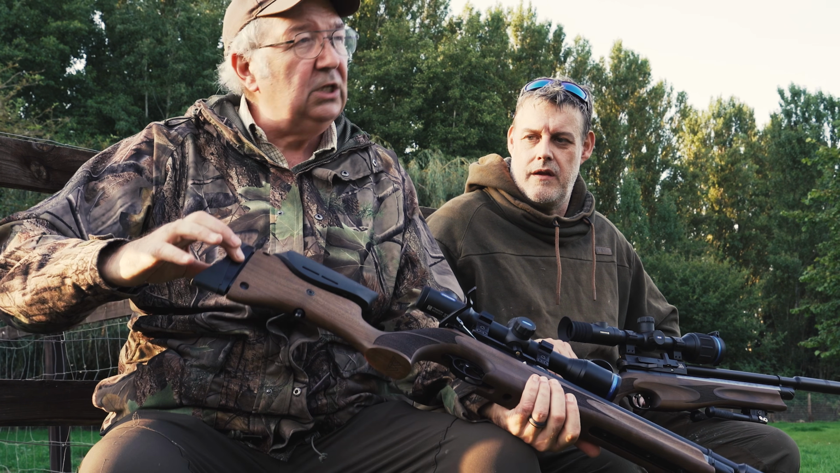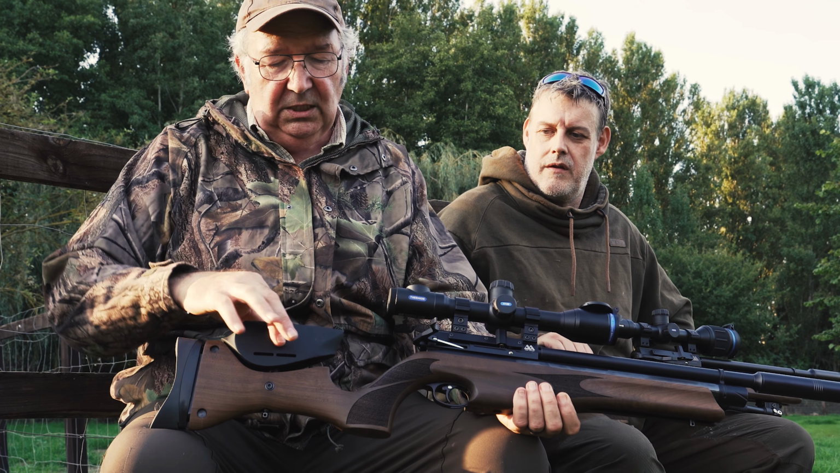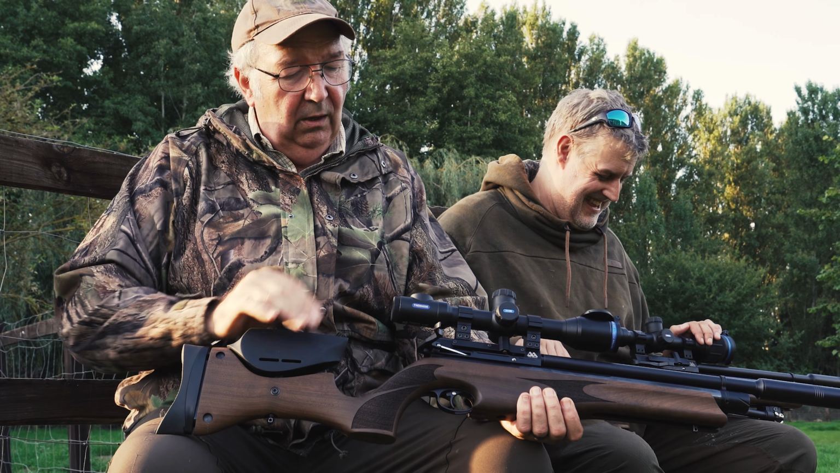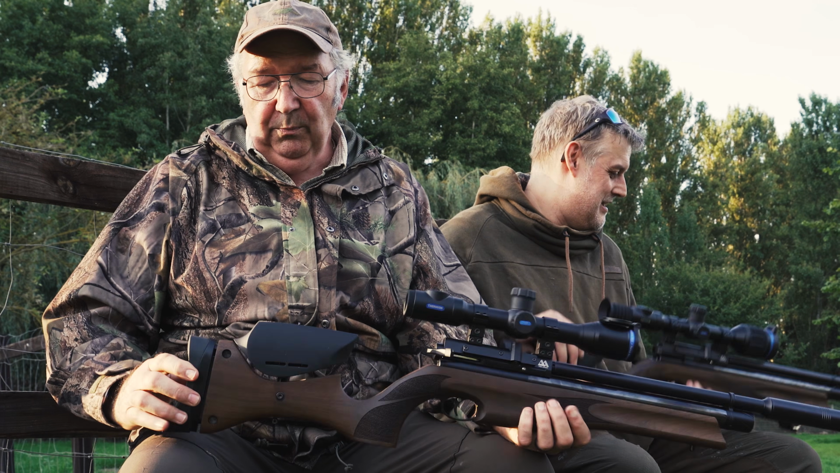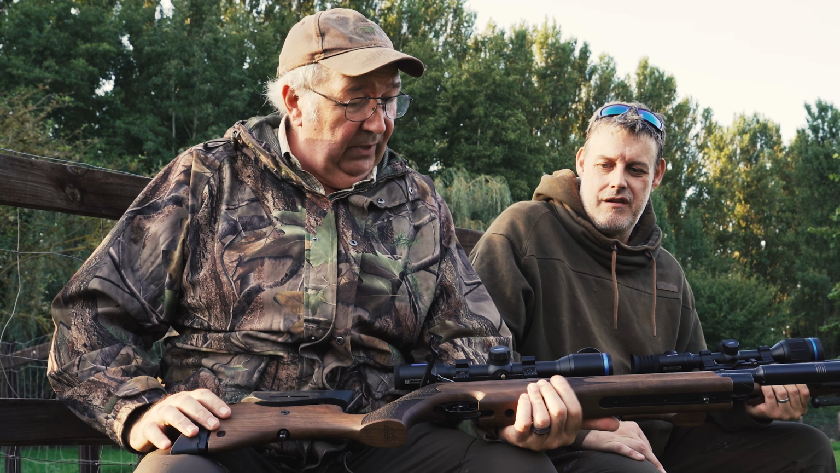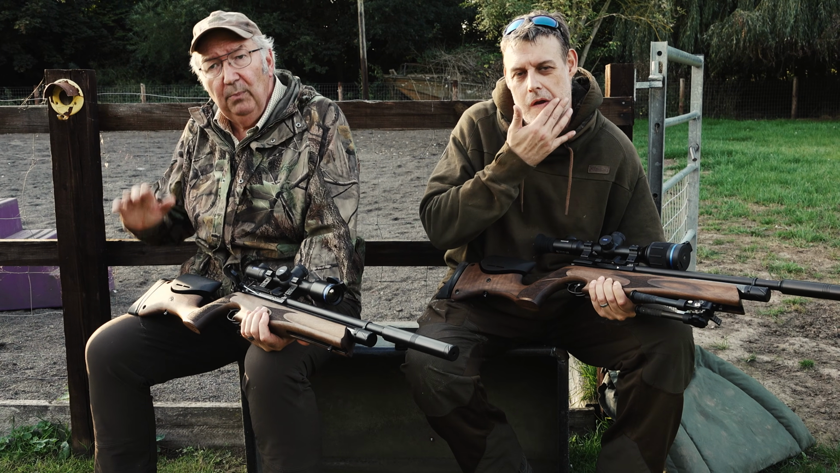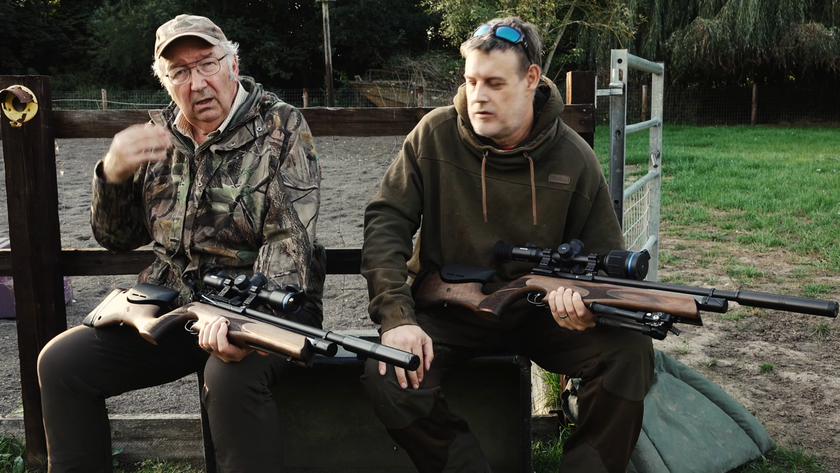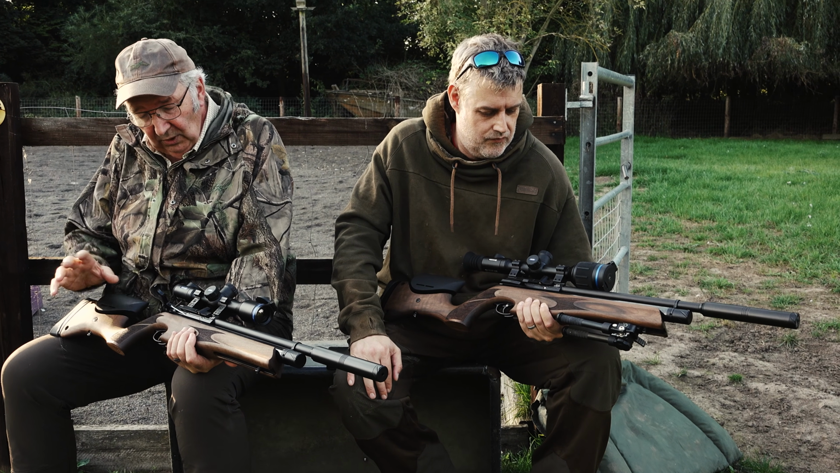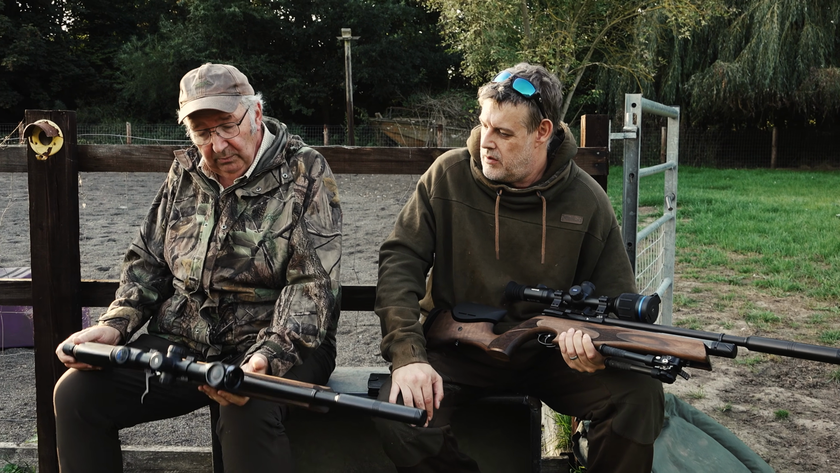I have an adjustment on the back end, on the butt plate, to adjust the pull length. This thing swivels around everywhere, so it lines me up perfectly with whatever scope I'm using, and the butt plate goes up and down. It's regulated. I'm not a massive fan of regulators. I don't think they're an absolute requirement, but ultra precision, ultra confidence, regulators, brilliant. Side lever, virtually effortless, 10-shot rotary removable magazine.